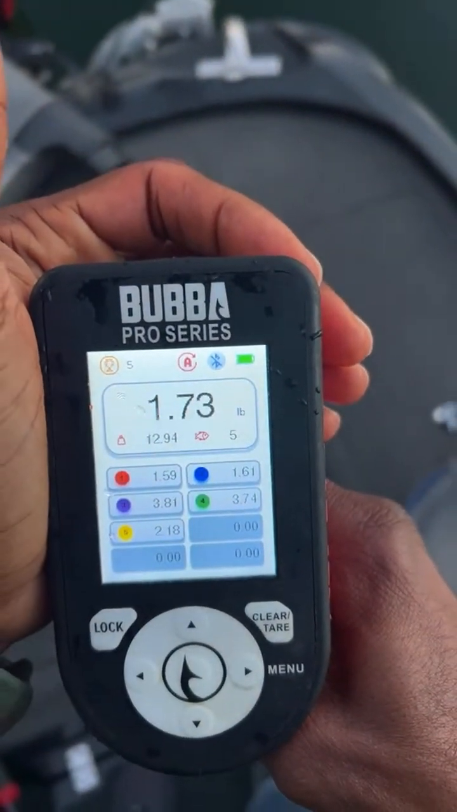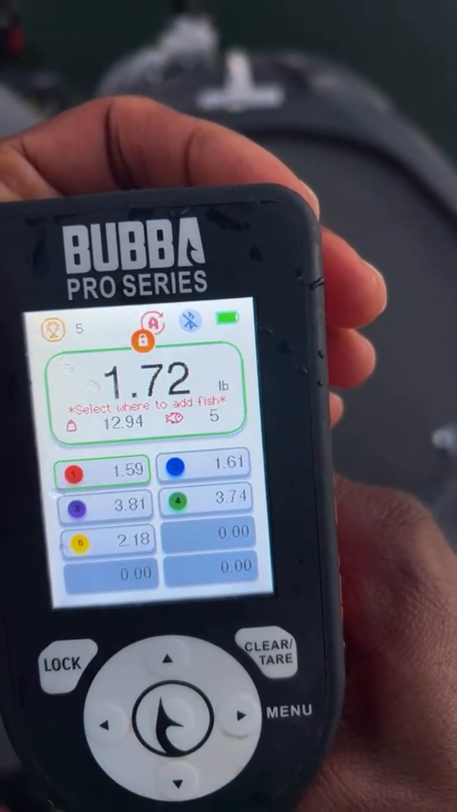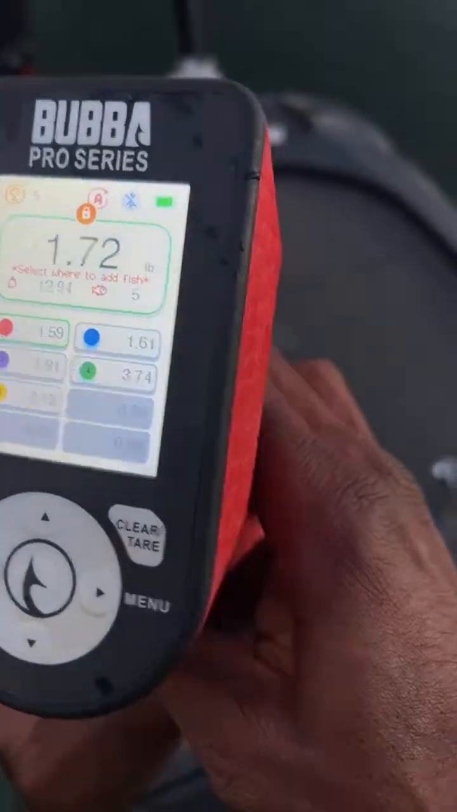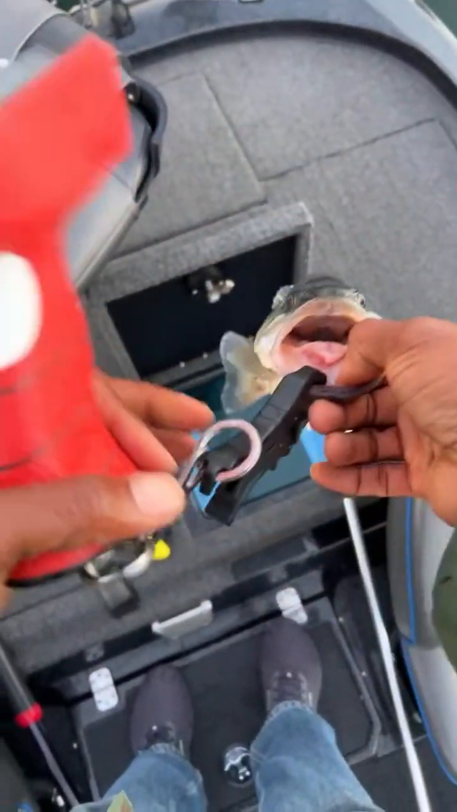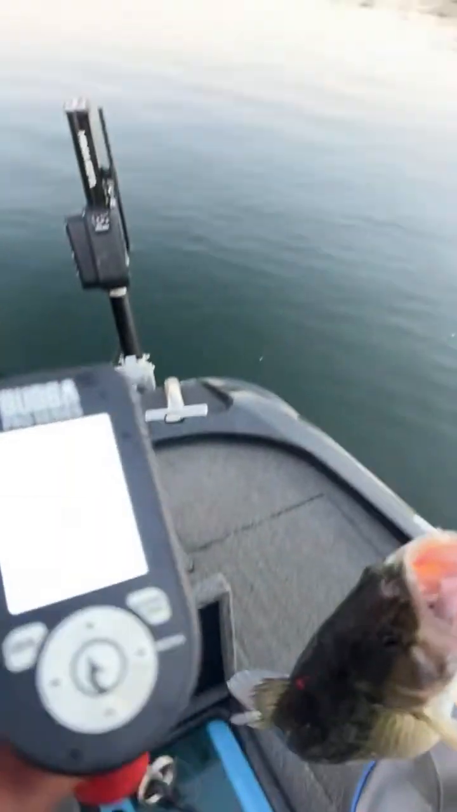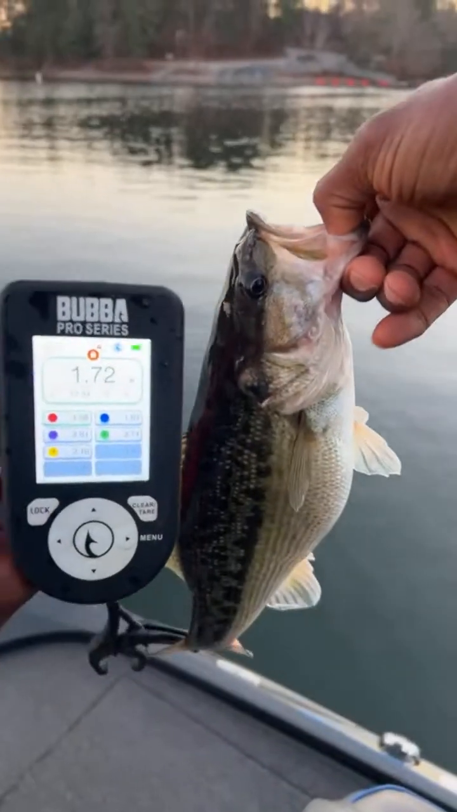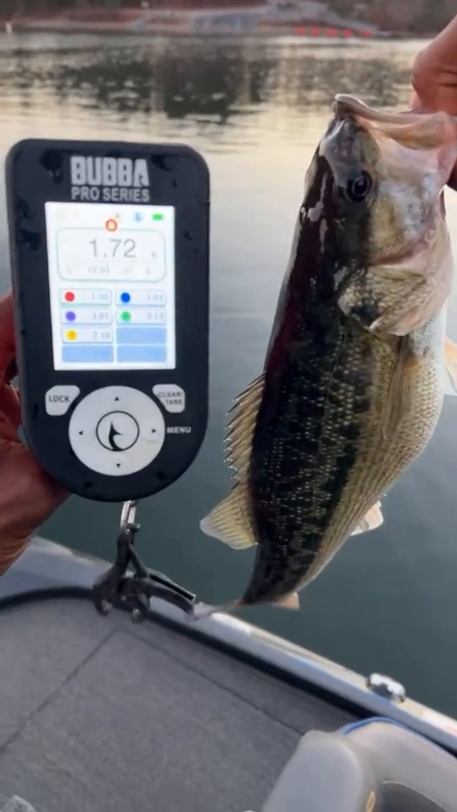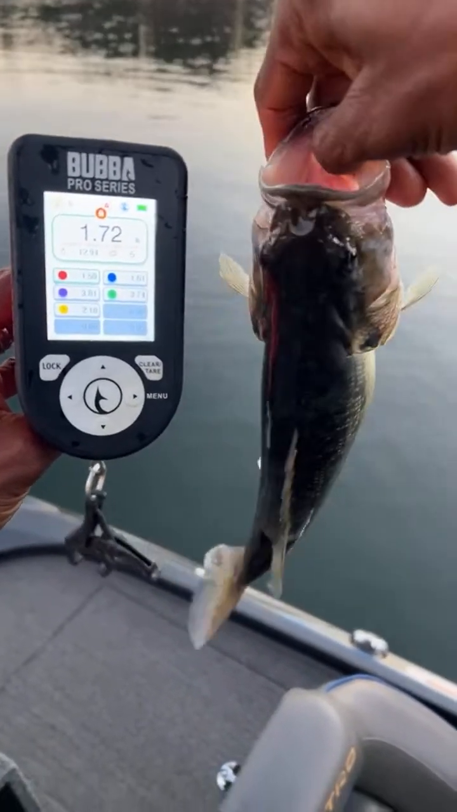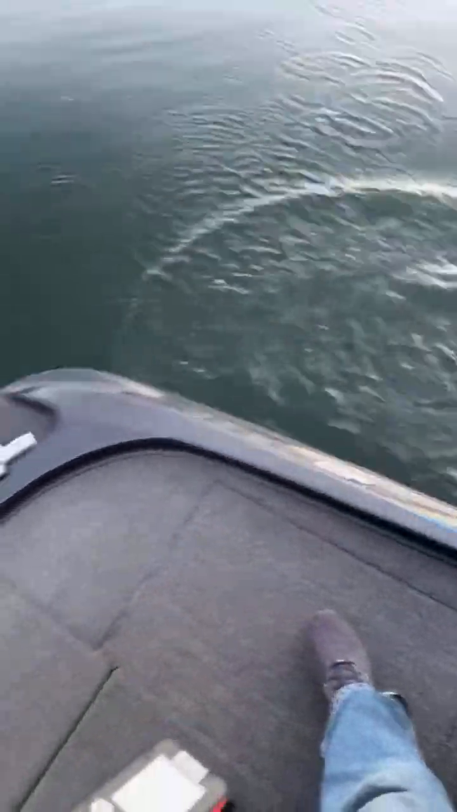Oh, I was a little low. 172. We locked in at 172, guys. Did anybody guess a 172? That's all you needed. There you go. Look at that. Nice and easy. Somebody could have just won a $40 bill, guys. Let's go ahead and put that back in the lake. Kablam! And it's gone just like that.